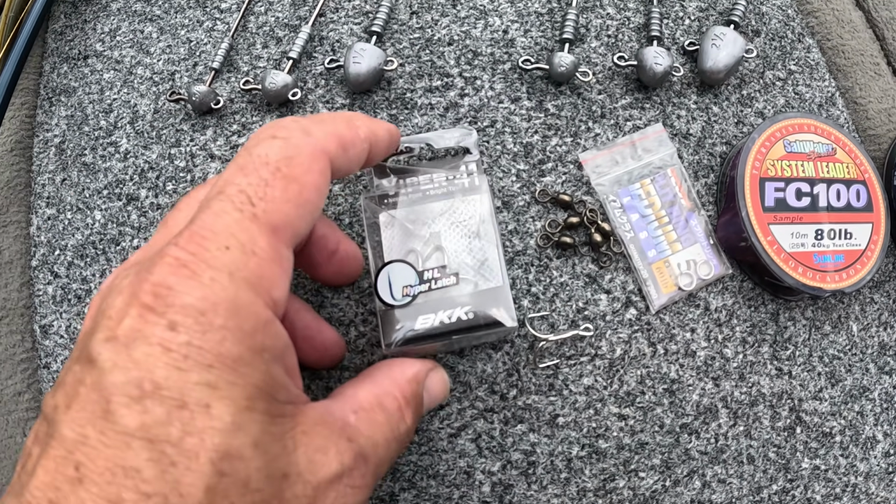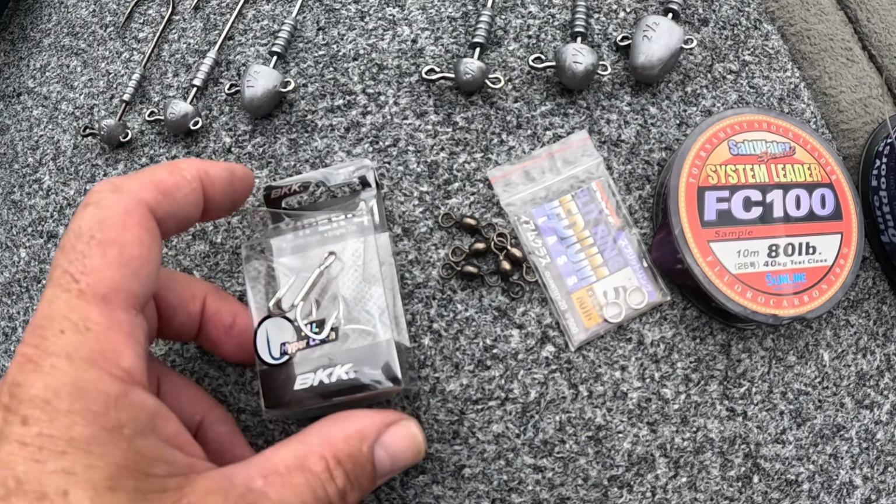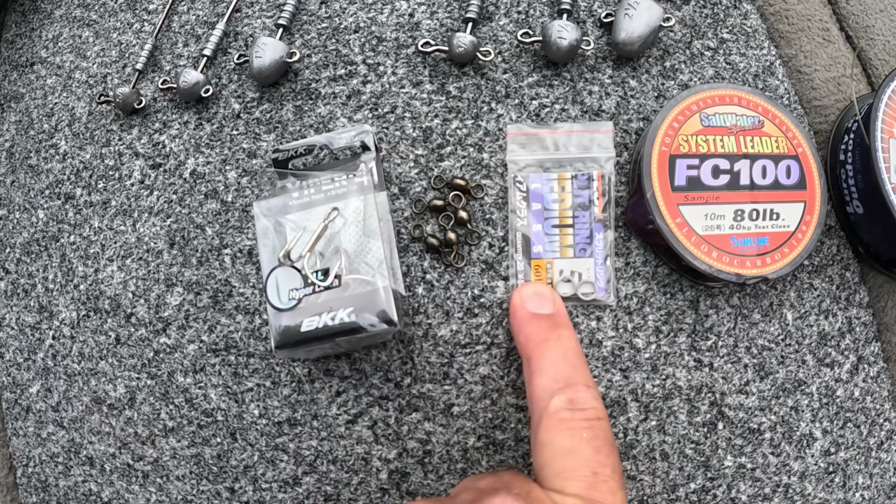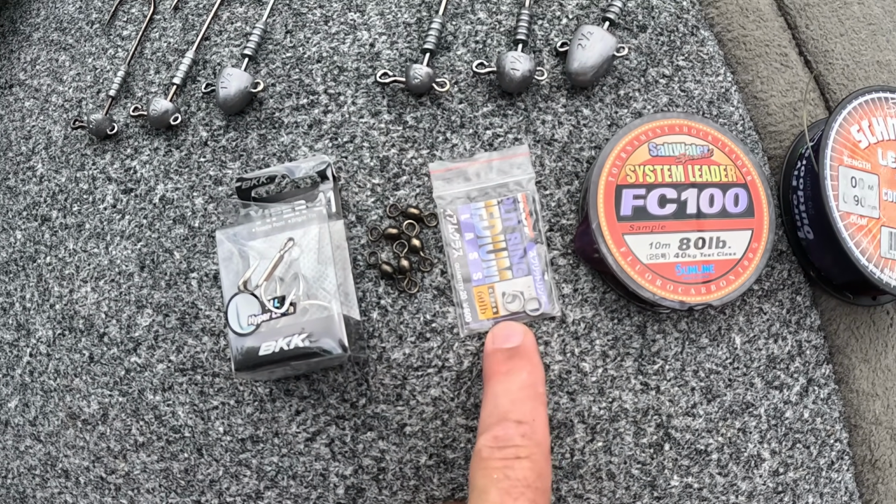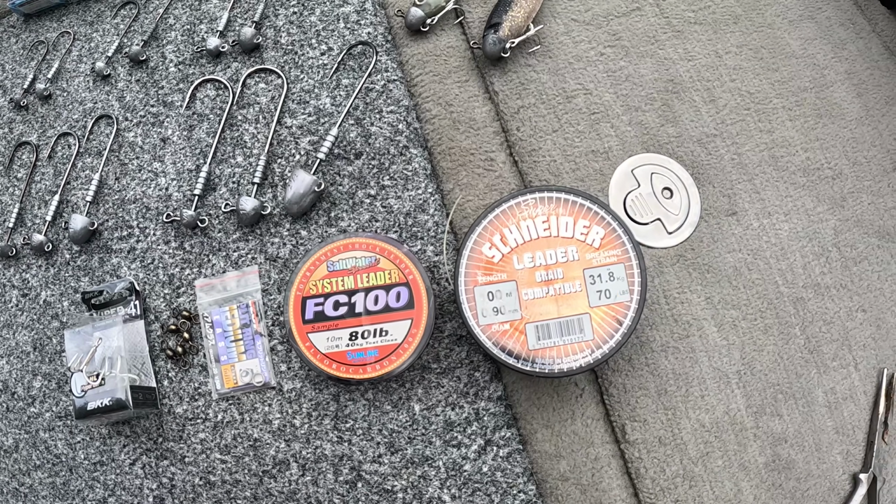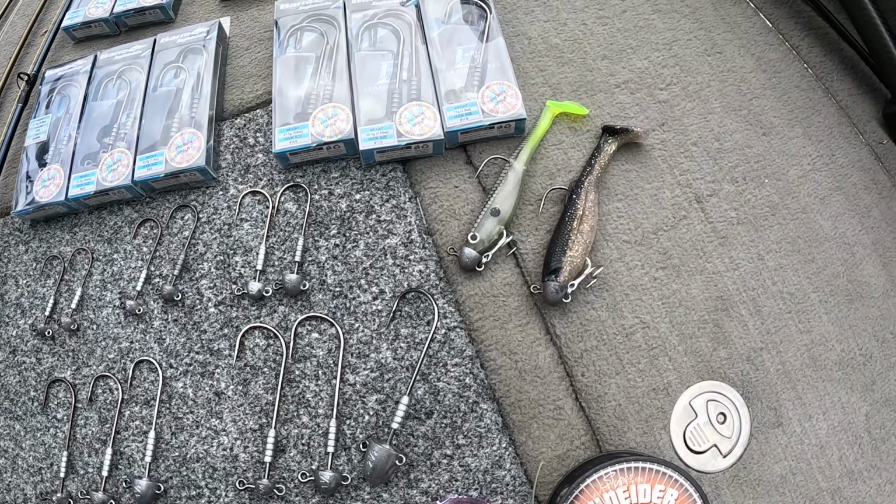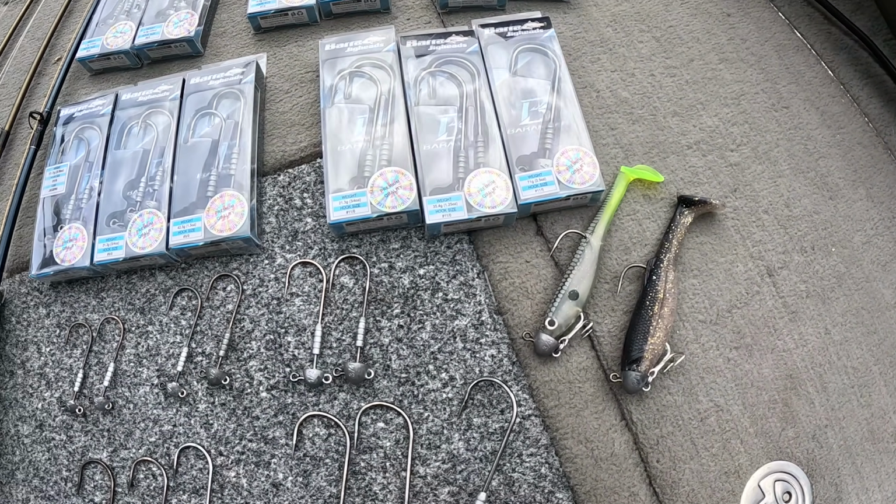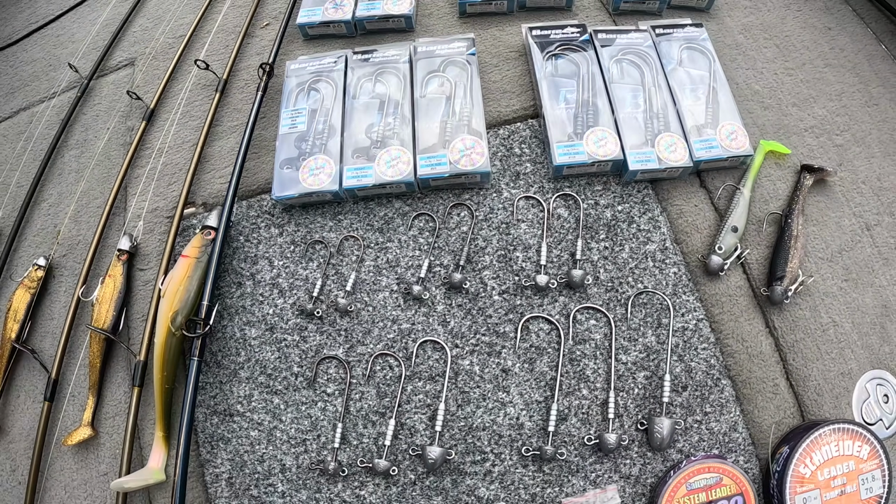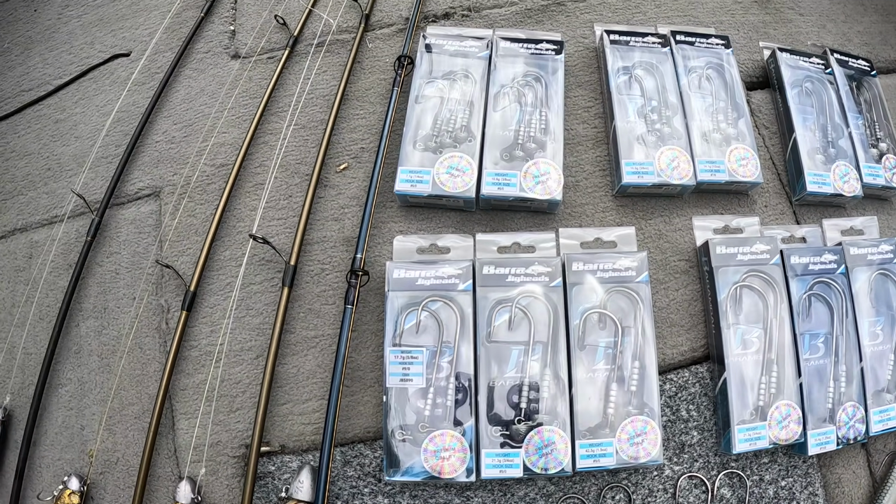I'm either using Viper 41s or Decoy, I think they're YS 41s, big swivels, good quality split rings, don't skimp on them. And leaders used were either the 80 pound in the FC or the Schneider 70 pound. I used a couple of other plastics. I didn't get the job done this weekend, but there's guys up there getting on all sorts of plastics like PT 150s and the shads, hollow shads as well.